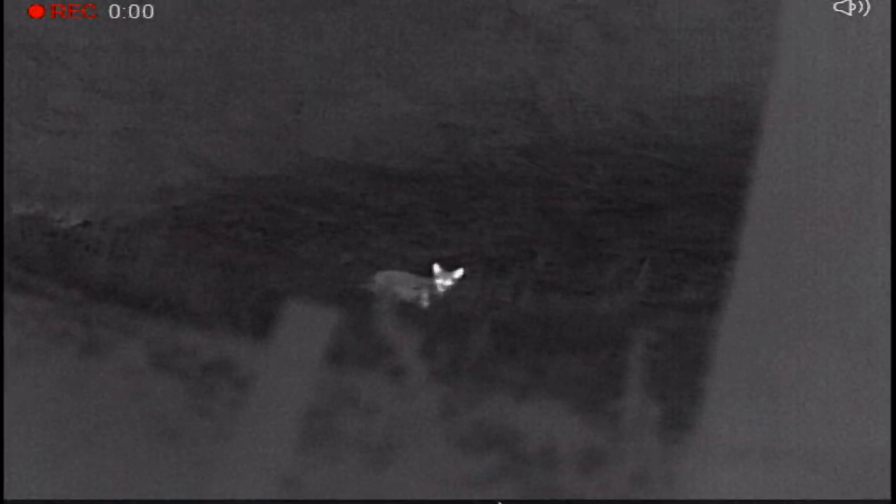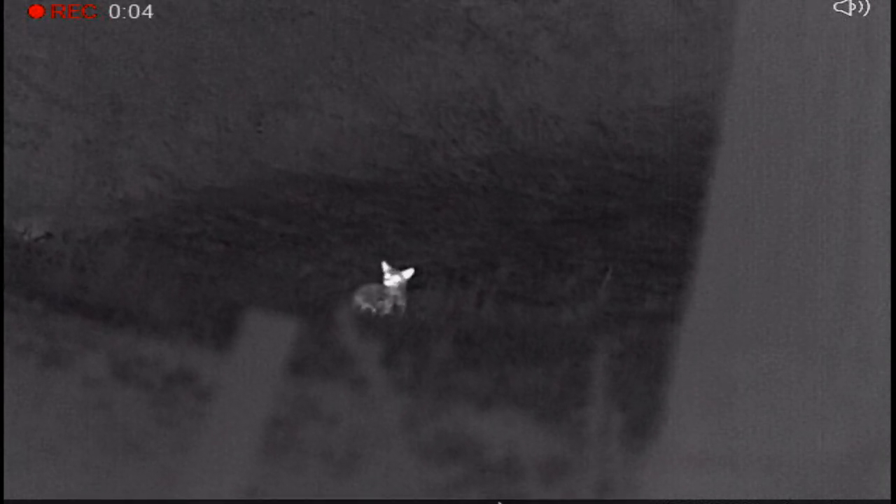I think it was about 140 yards, but sadly I have to give it a second shot. The first shot, even though it hit him in the right spot, it must have hit him a little bit low, and didn't do the job of the first shot.